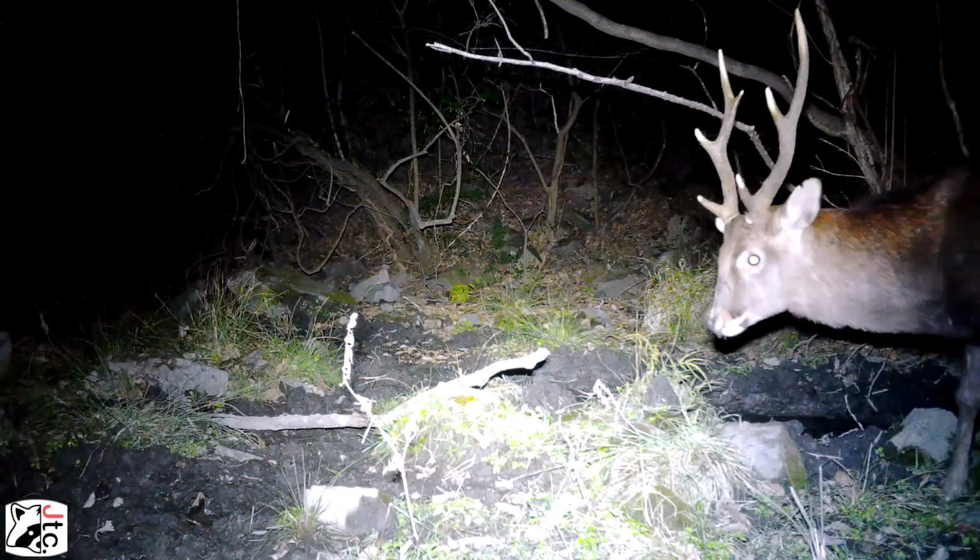There he goes. And here we have just another lone raccoon. Raccoons are an invasive species in Japan. They were introduced, I think, in the 1970s as pets.